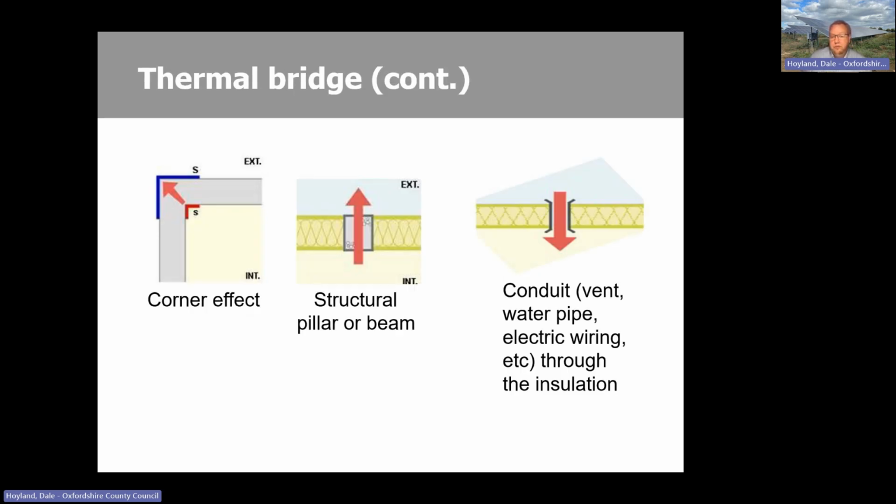So thermal bridging, first of all, and again, this is a very common one that you will no doubt see. It's usually as a result of a structural beam. So, for example, above every window, in order to support the wall above that window, there'll be a lintel or a beam over the top of the window, and that will often sit, if it's a cavity wall property, across the insulation barrier, so it's an easier route for heat from the inside to show up on the outside, or vice versa if you're looking from the inside.